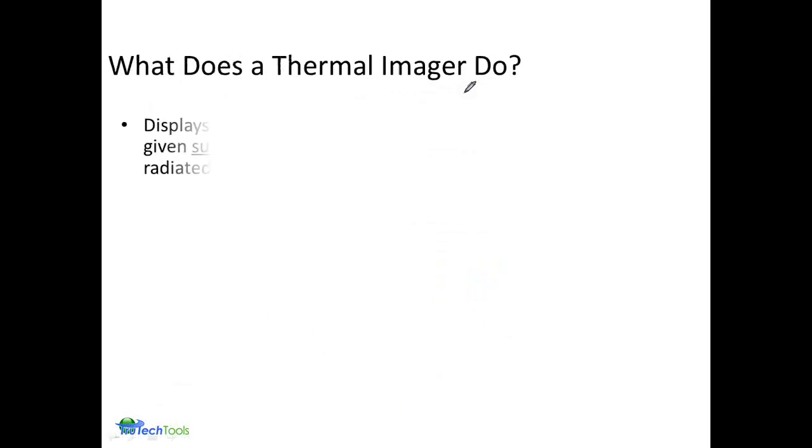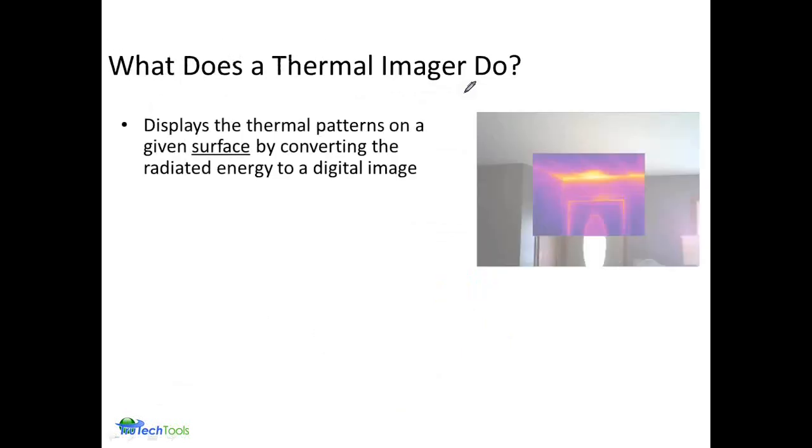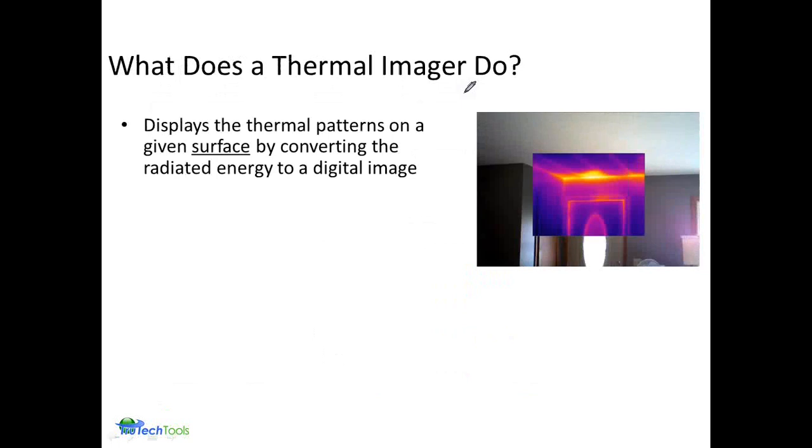So what does a thermal imager do? Well, it displays a thermal pattern of radiated energy from the surface. One area that's often confused is that when you're looking at infrared cameras, somebody might say that it's capturing temperature data.